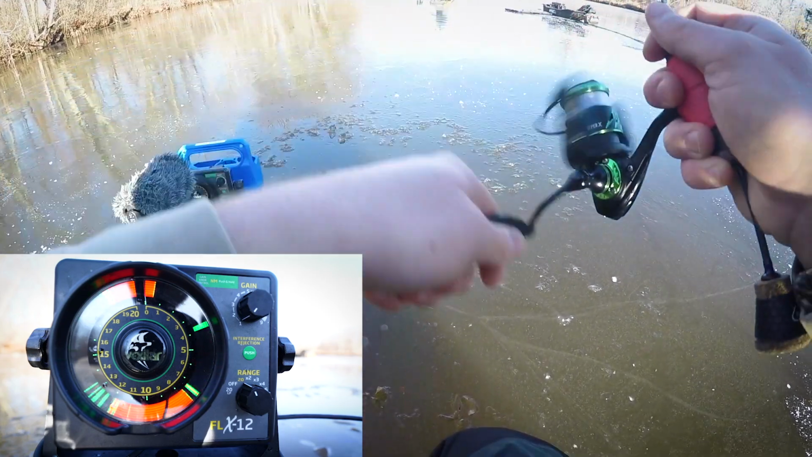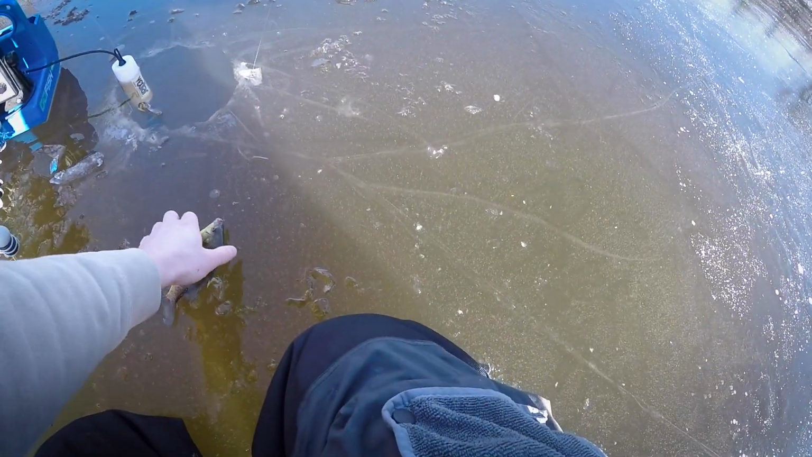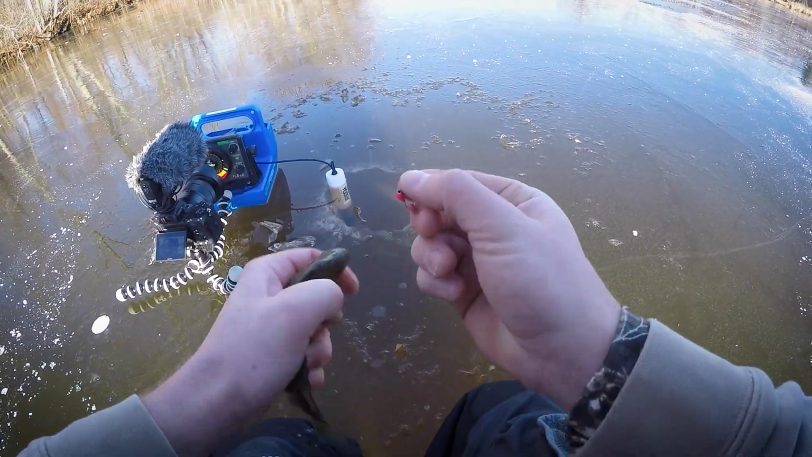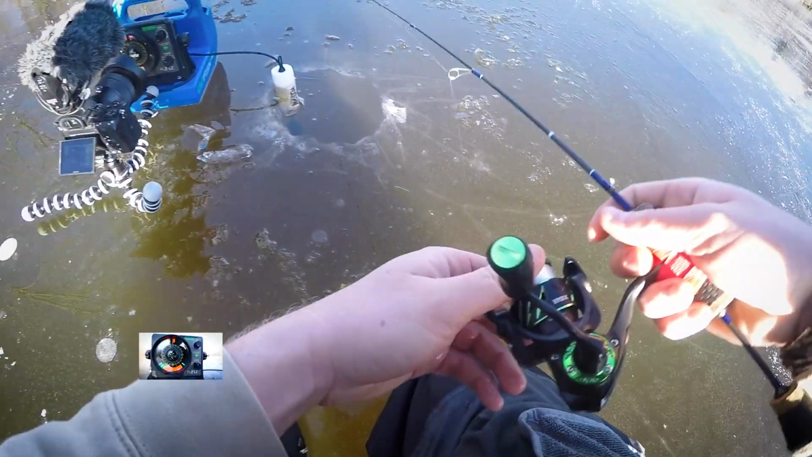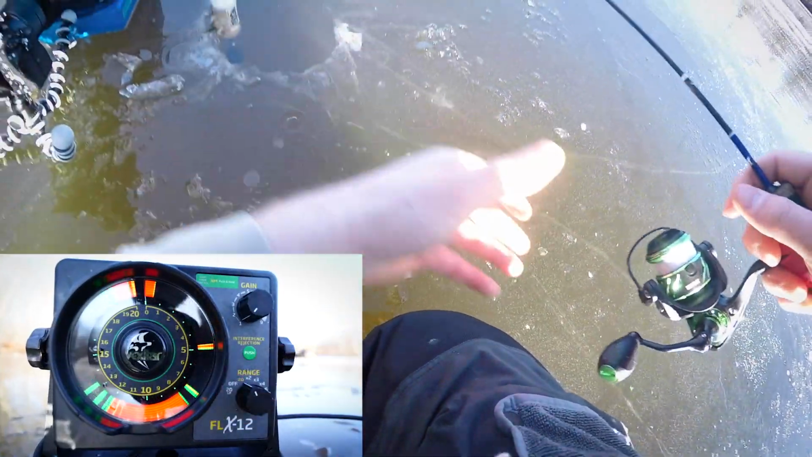And there's another one right there. You guys saw that one actually came up and ate it. Most of these gills are about the same size, but there's some big ones mixed in with these smaller ones. You just have to be a little patient. And you know, those bigger ones will come. So there you guys can see the bottom is still flooded with fish. Look at them all down there.